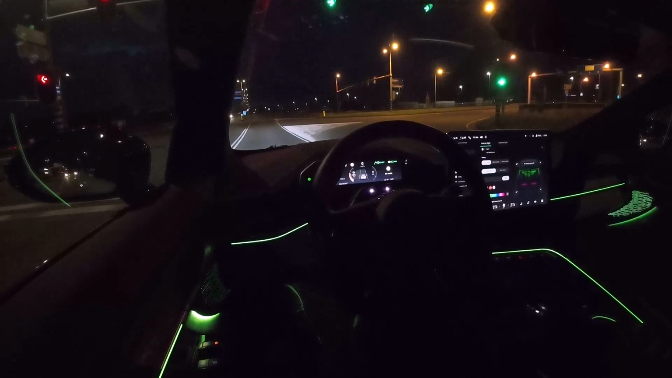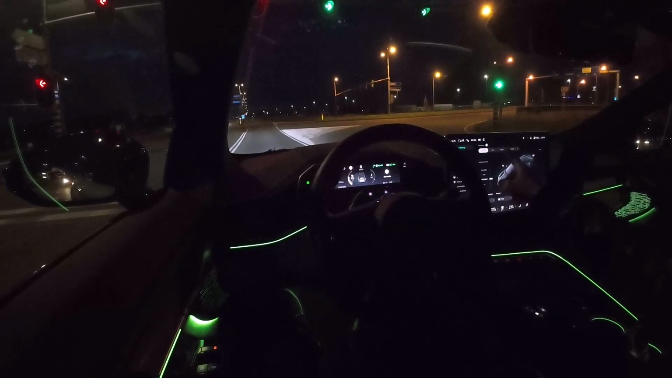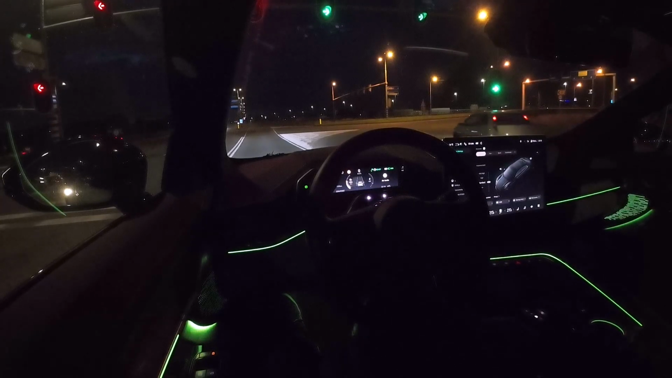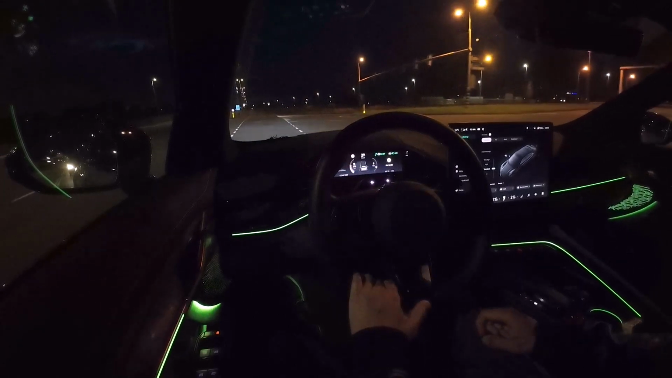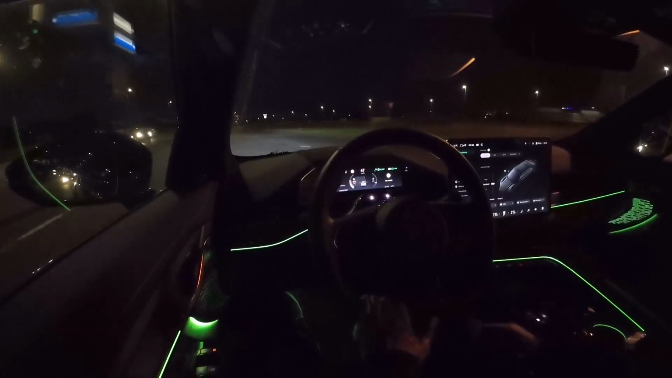comfort mode. I usually drive in comfort mode. You have eco mode, sport mode. Sport mode is the most dangerous one. If you drive your car in sport mode all the time, then you will probably get headaches and get sick of that, man. Your blood pressure will rise.